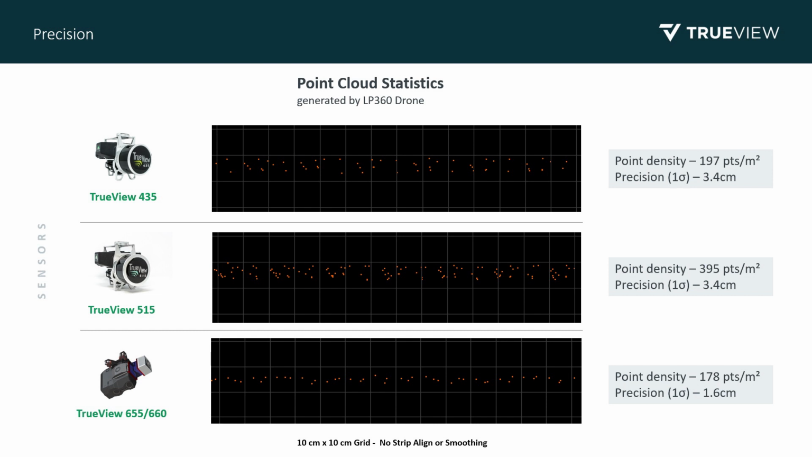So it's pretty impressive. And then of course at the bottom we see the Riegl based sensors, the 655 and 660, and notice how thin that is. It's extremely thin, especially compared to the other 2 sensors. So precision at 1 sigma is 1.6 centimeters, point density 178 points per square meter. So despite only having 1 beam, we're almost matching the point density, and the precision level is just a lot better.